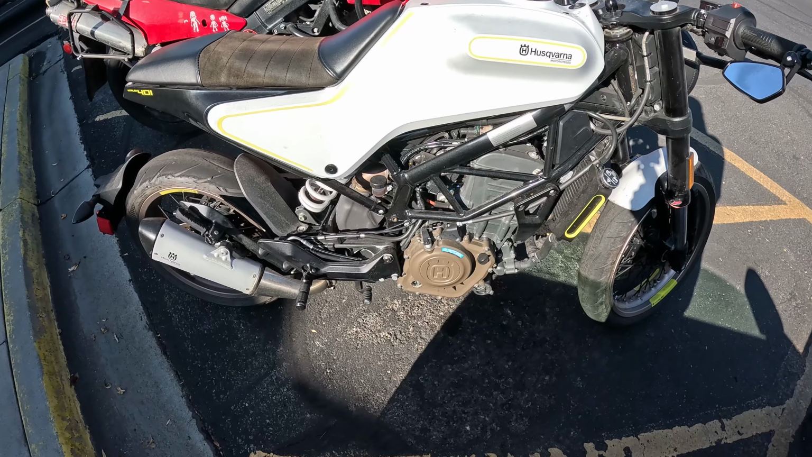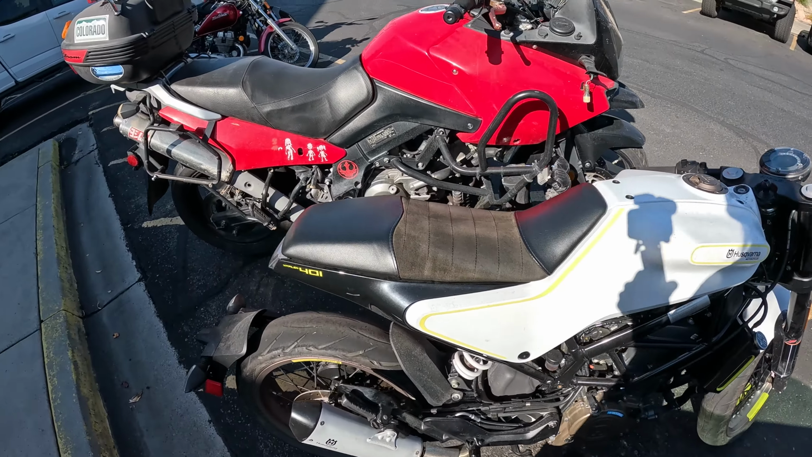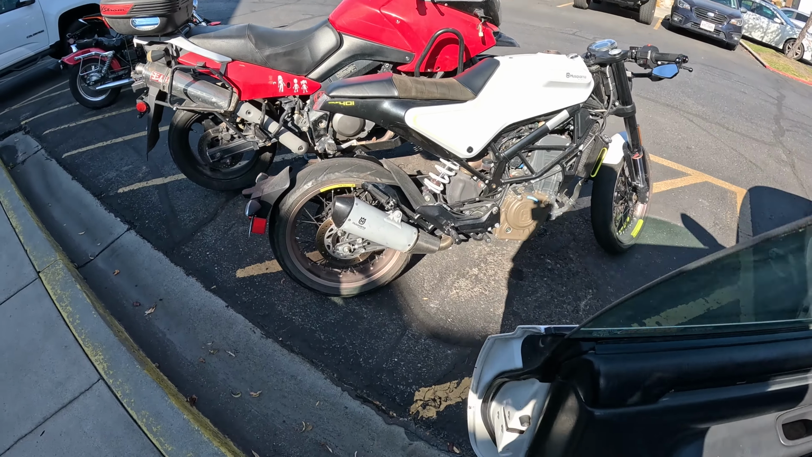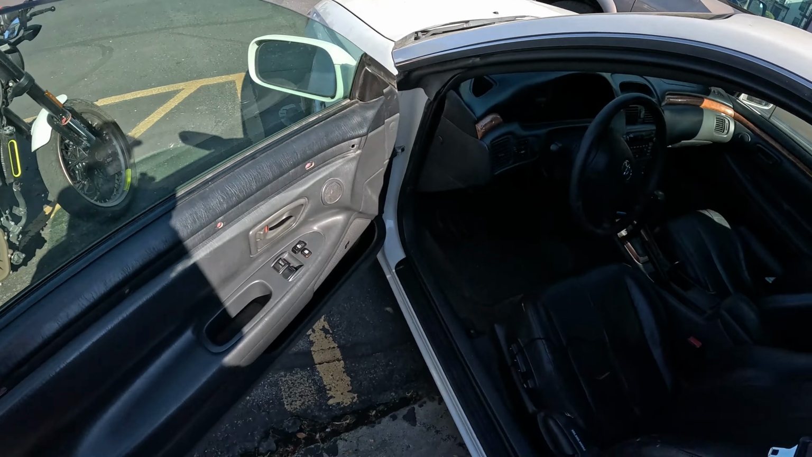Also, look at this Husqvarna motorcycle. This is pretty slick. A little bigger than a Grom. I didn't know Husqvarna made motorcycles. Is that a 400? It's probably quick.